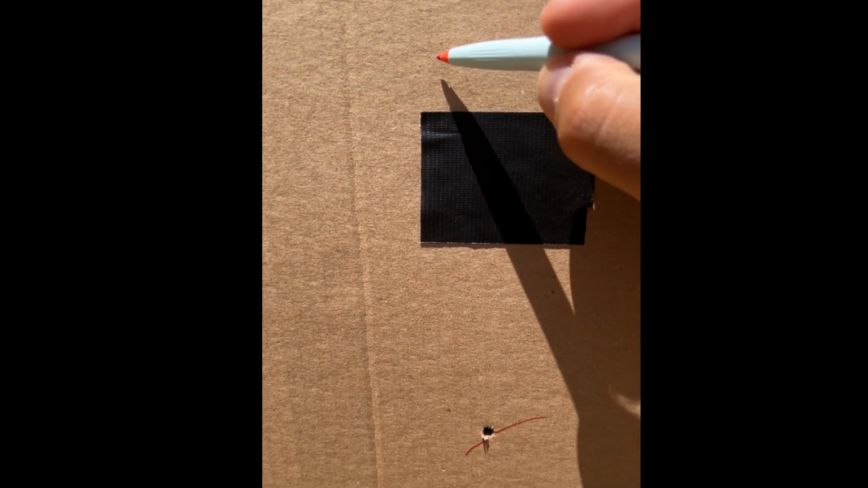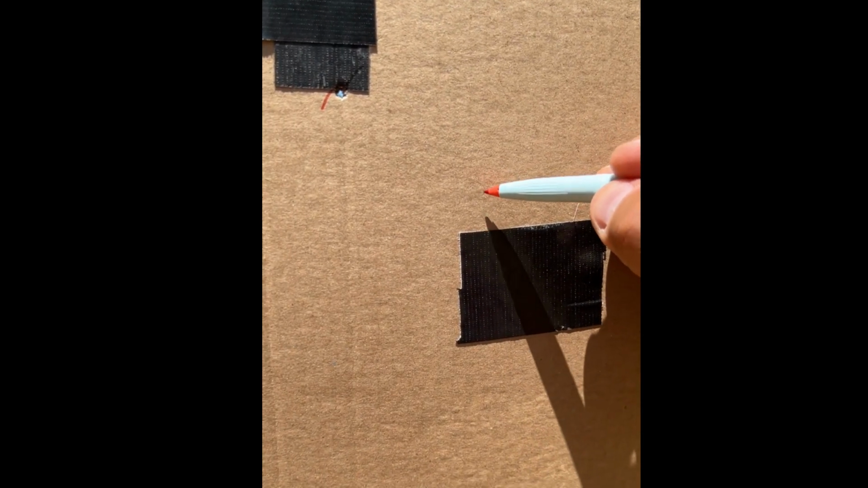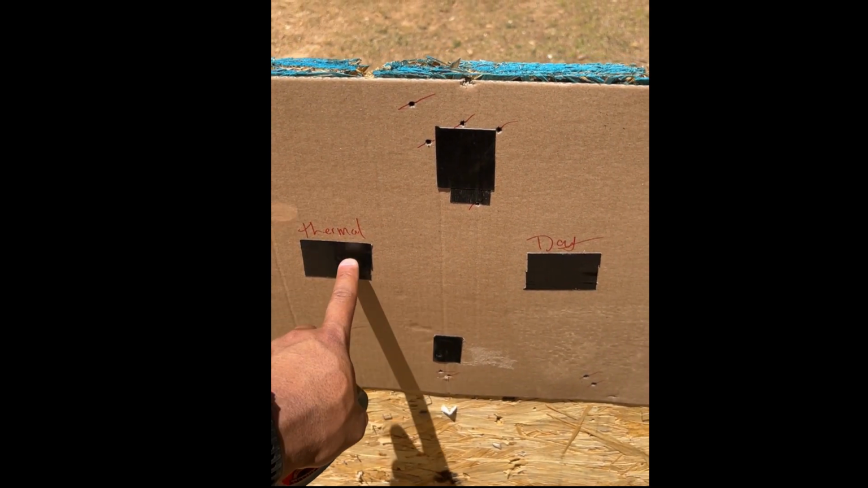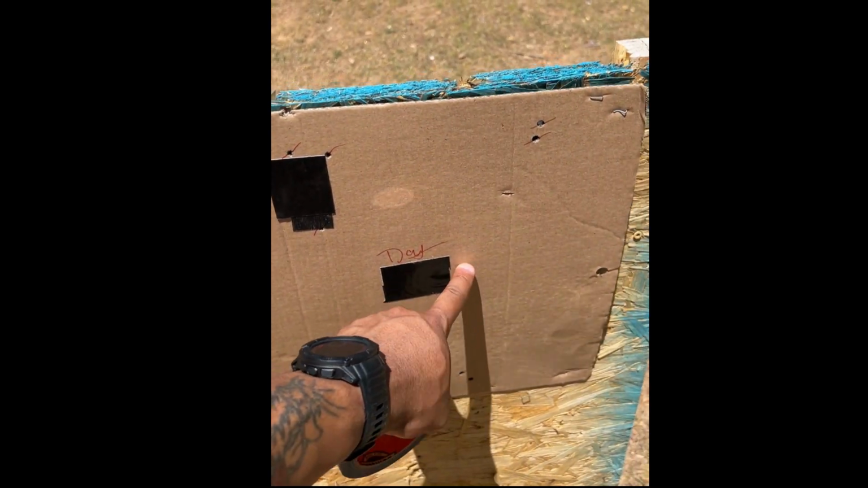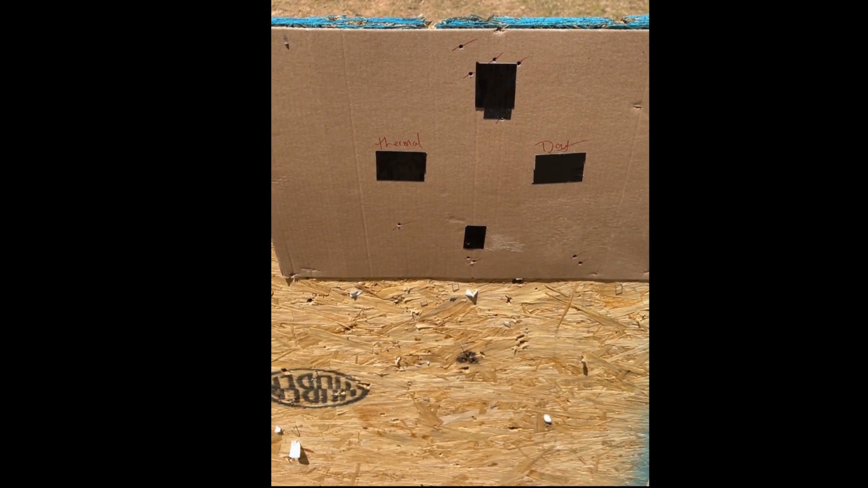We're going to go thermal on the left and day on the right. So yeah, what we're going to do is go 2 rounds, remove the clip-on, 1 round. Put the clip-on back on, 2 rounds, remove it, 1 round. So it should be 6 rounds here, 3 rounds here. So we're going to get to that now.